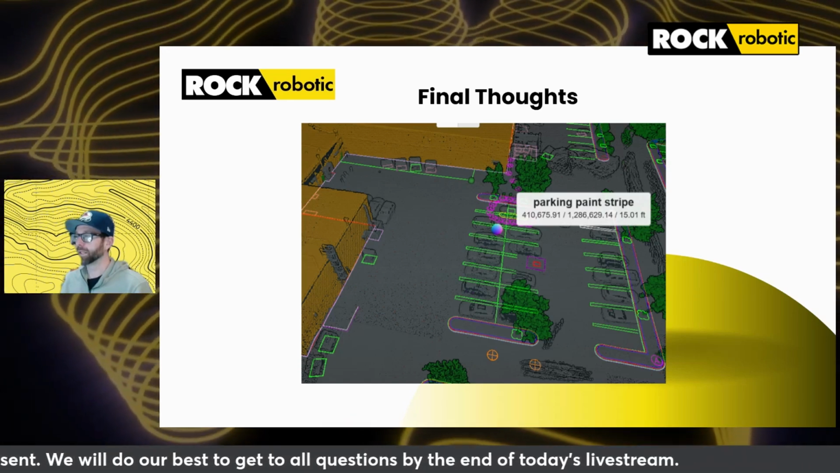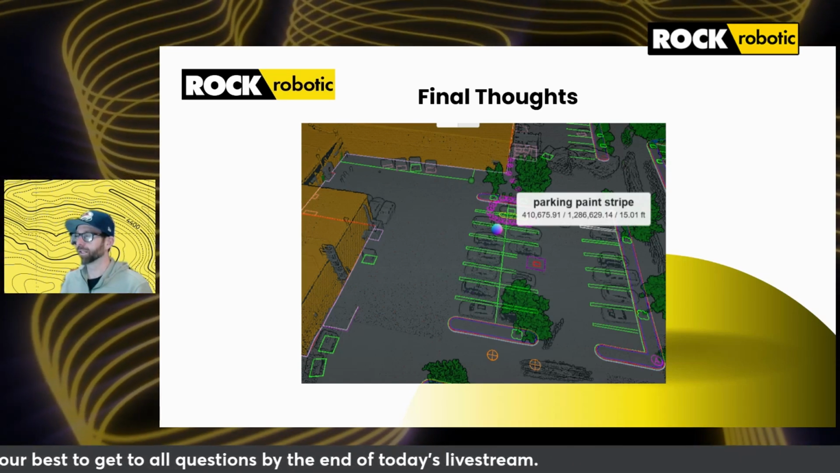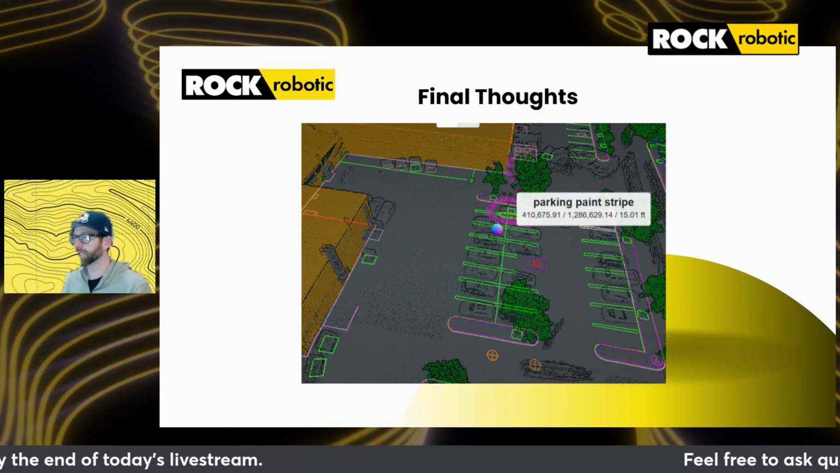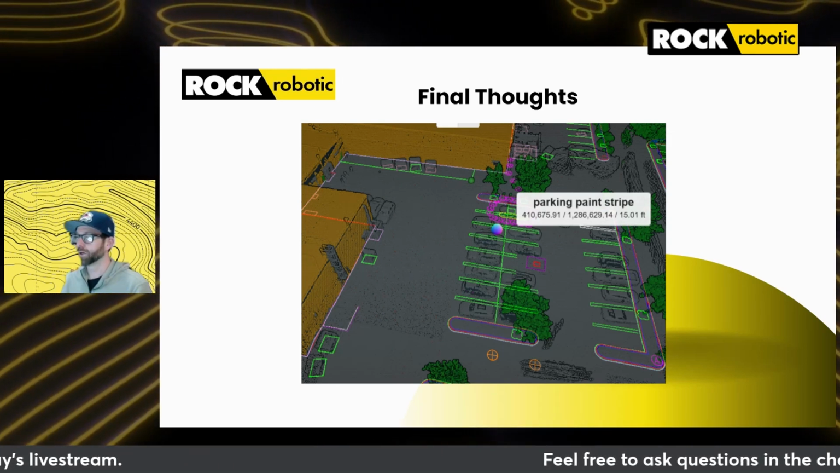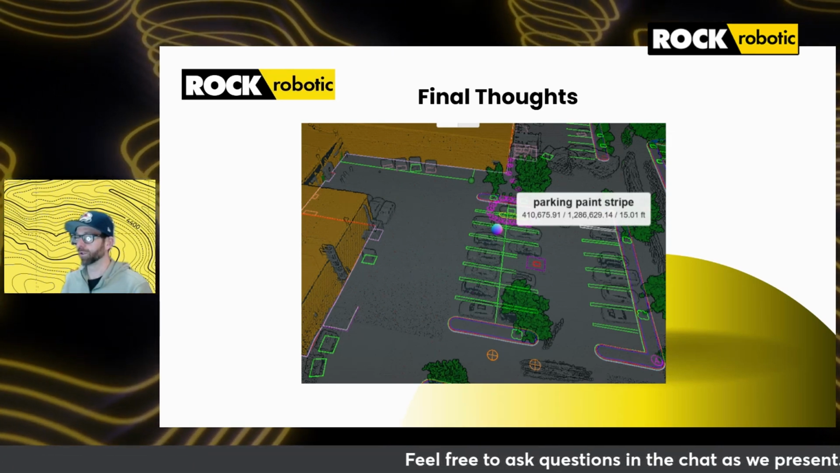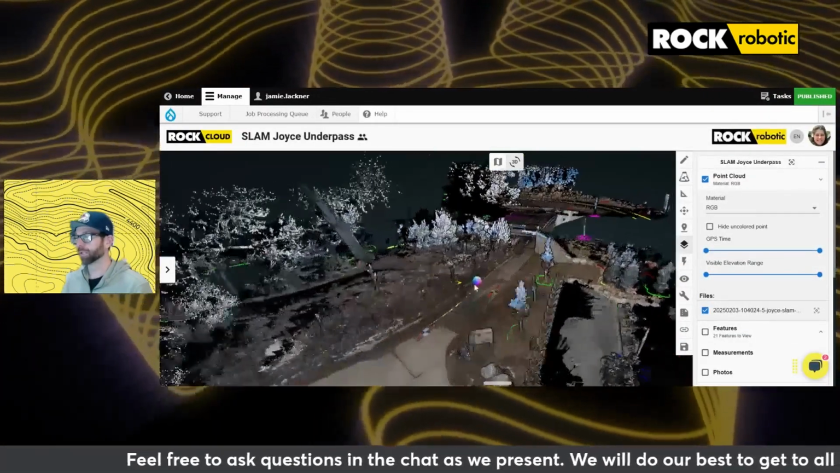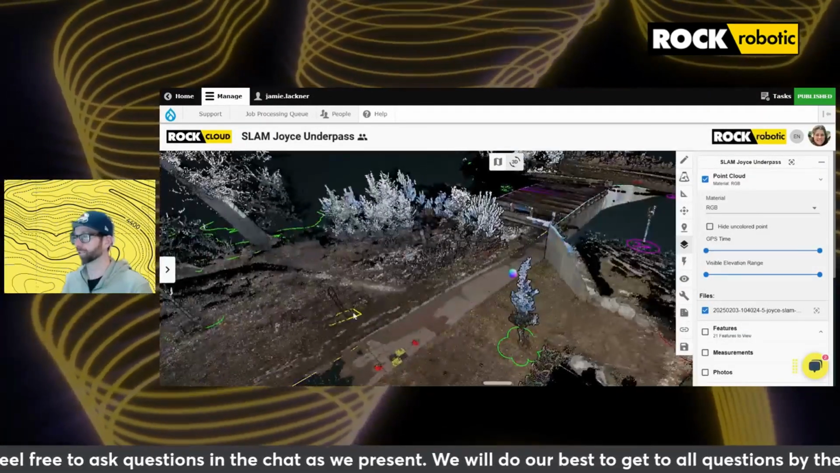Now moving in, as far as if you're able to bring in what had been provided previously, you do have the ability to upload existing project data and bring that in for comparison. So yes, that's totally possible.